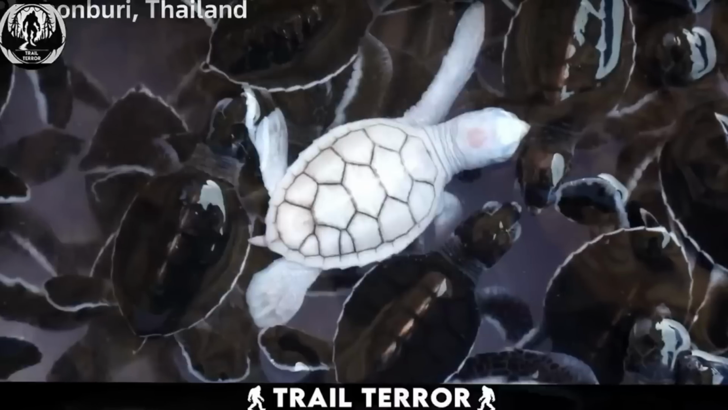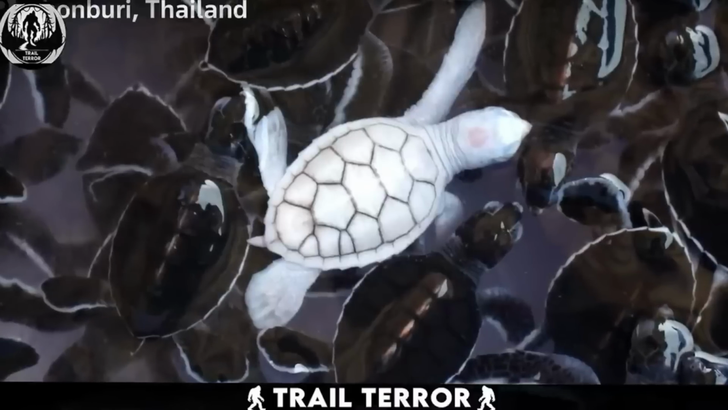Albinism is more common in humans than animals, but have you ever come across an albino turtle?